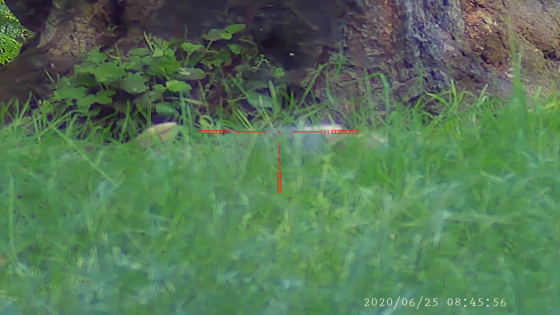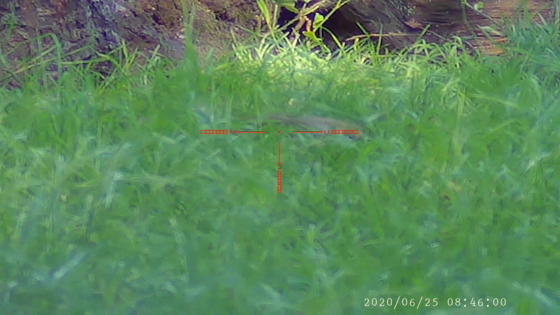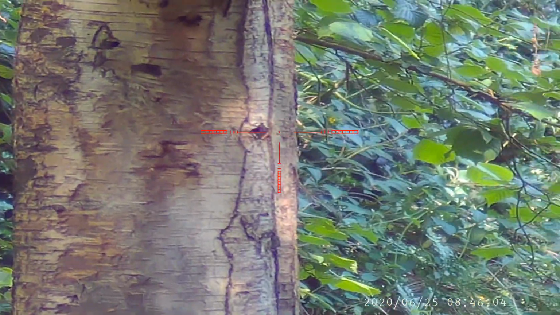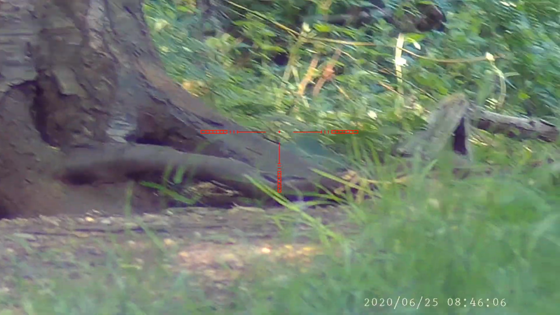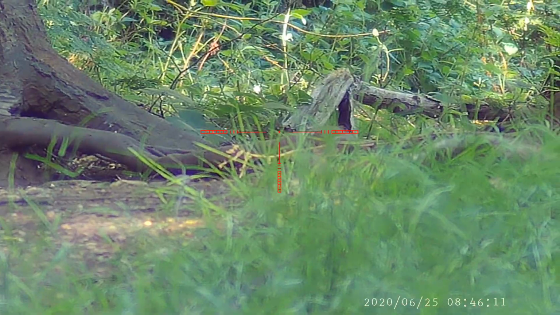Because this squirrel appeared to jump around a lot more than normal, I went straight out to retrieve it. The pellet hit just behind the eye, in line with the ear, so it was a good solid kill shot. So I've got no idea why it jumped around more than normal, but it was definitely dead.